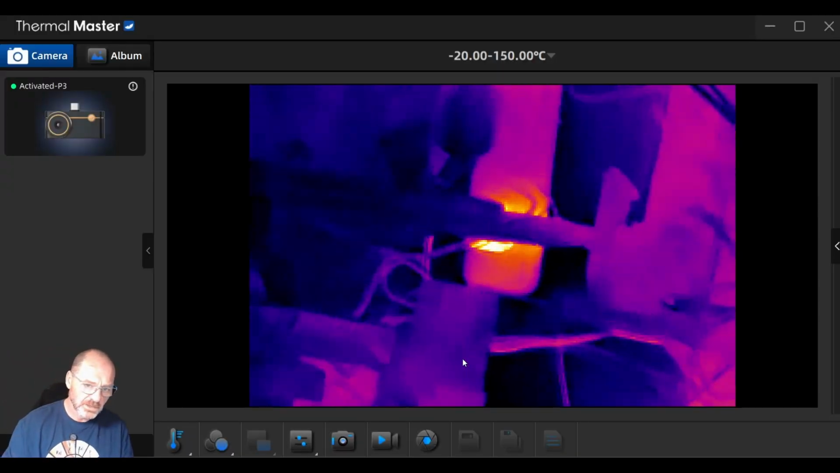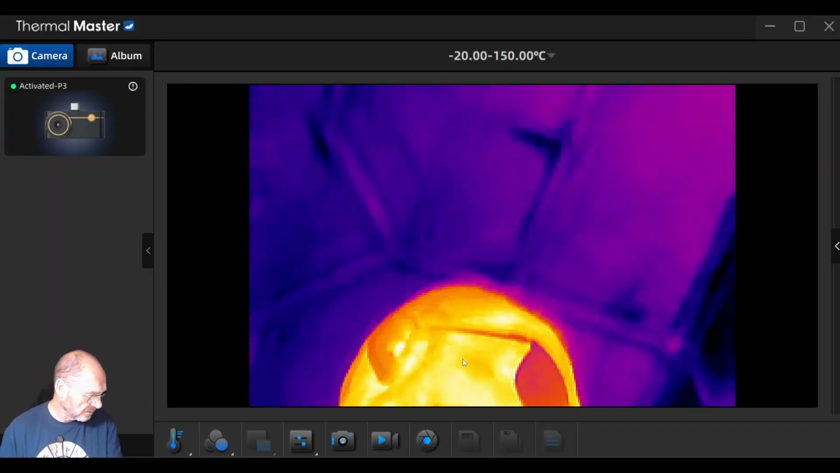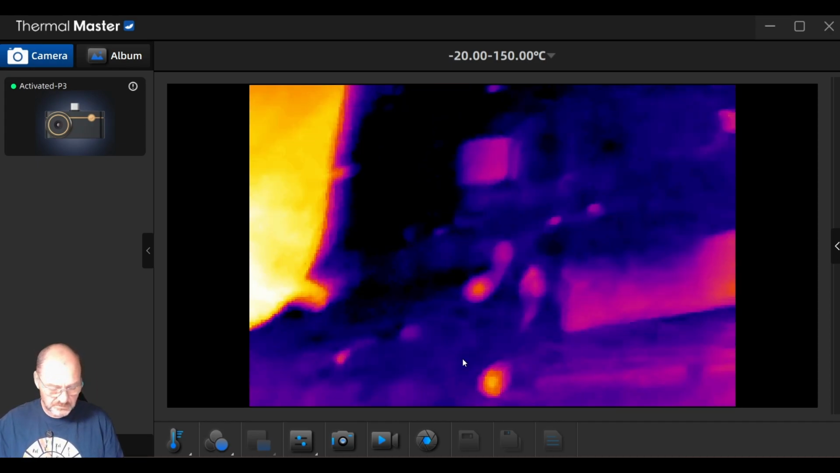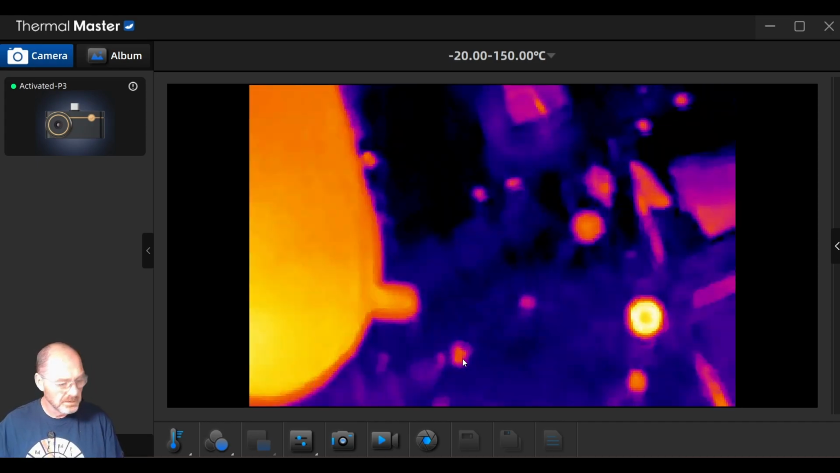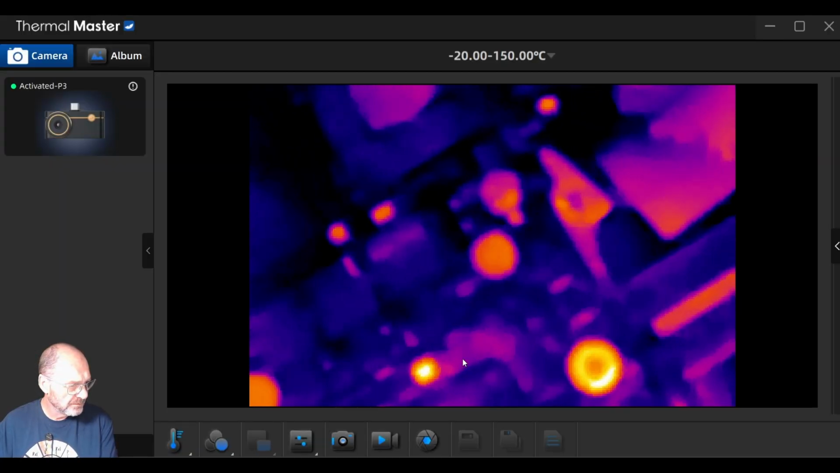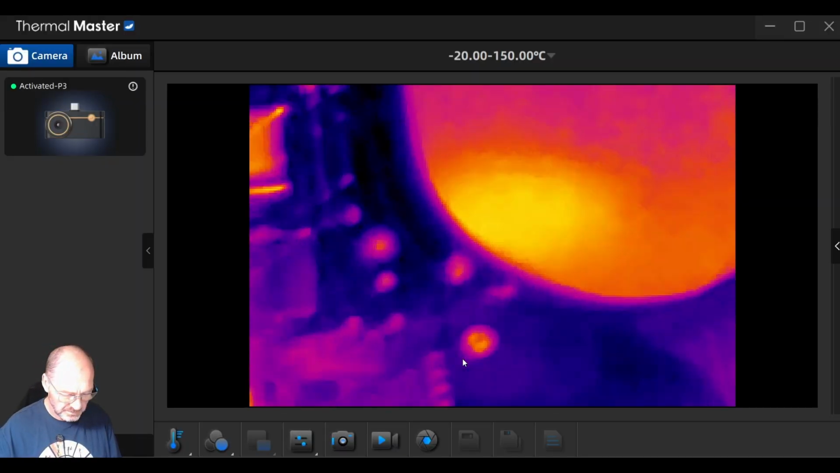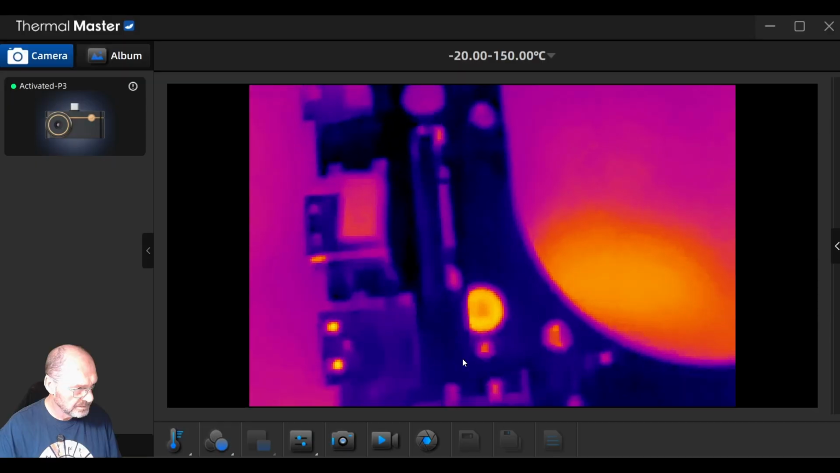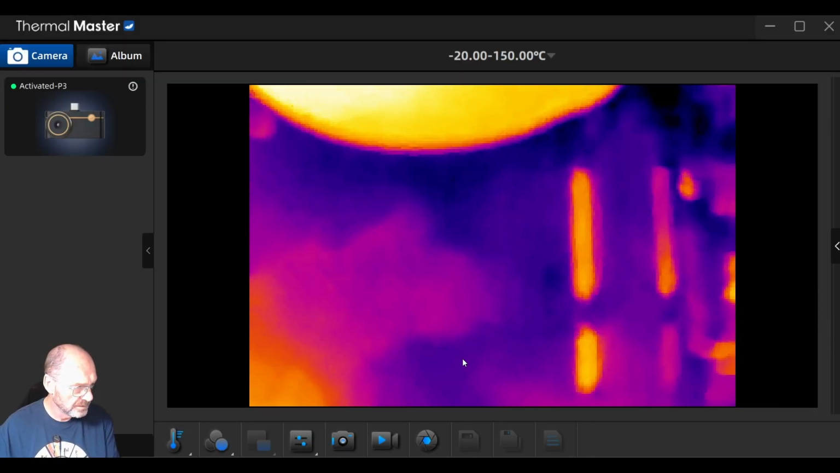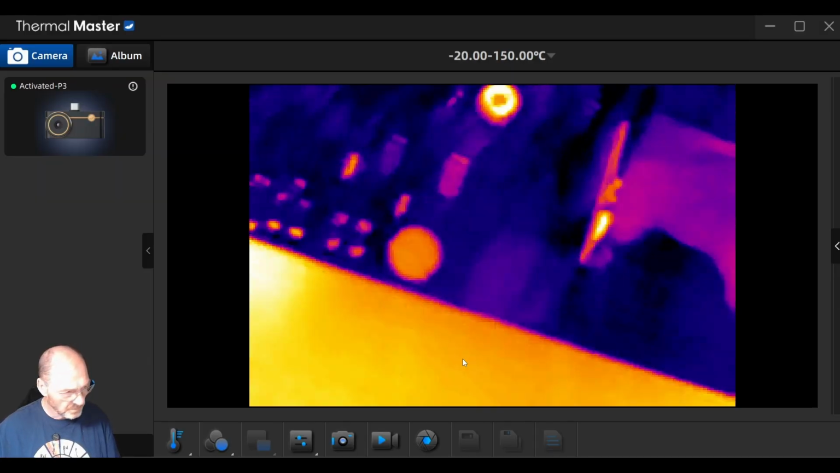I do need to clean the wires up on my bench. Oh yeah, but yes, so I actually think that's going to work out quite well. Do I have a circuit board here? There you go. So one circuit board, and we can see that. Yeah, actually we can get a fair bit of detail on that. I mean, there's nothing going to light up on this. It's just an old circuit board. One of my spares or repairs. But compared to what I was previously dealing with, you can certainly see a lot more detail